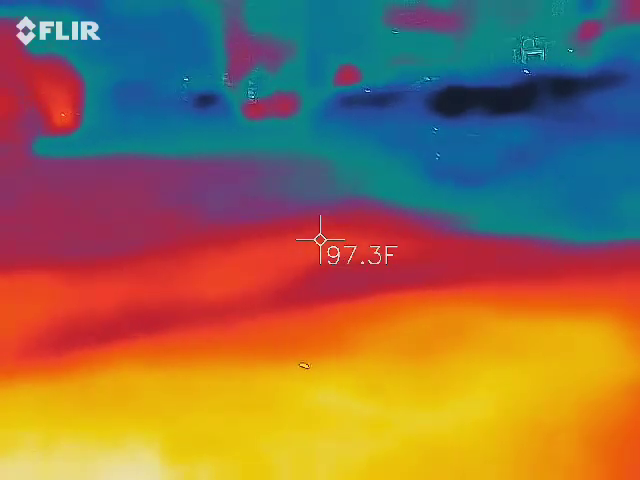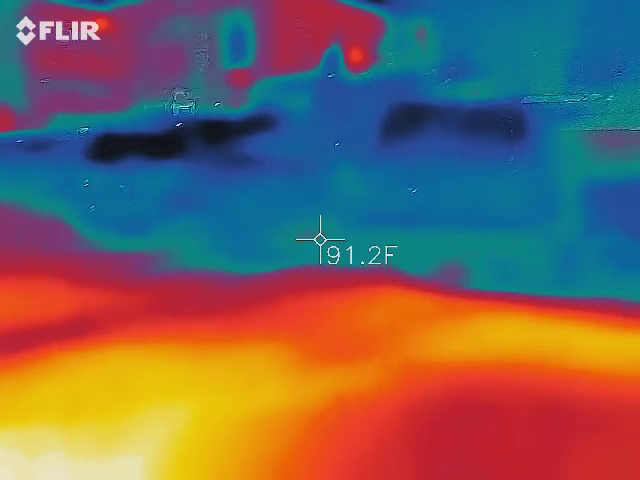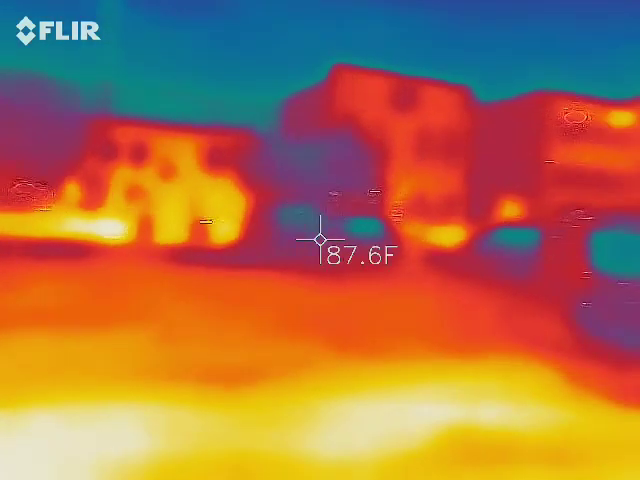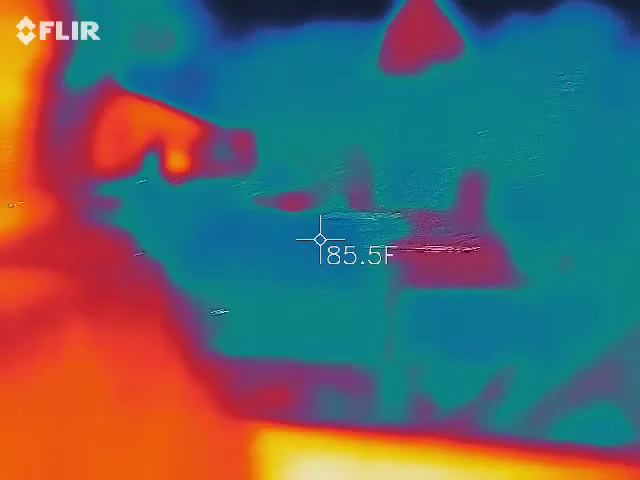This is picking up the red dot. That's interesting. Just that red dot. Nothing else, because obviously I was swooping the ground. Yeah.